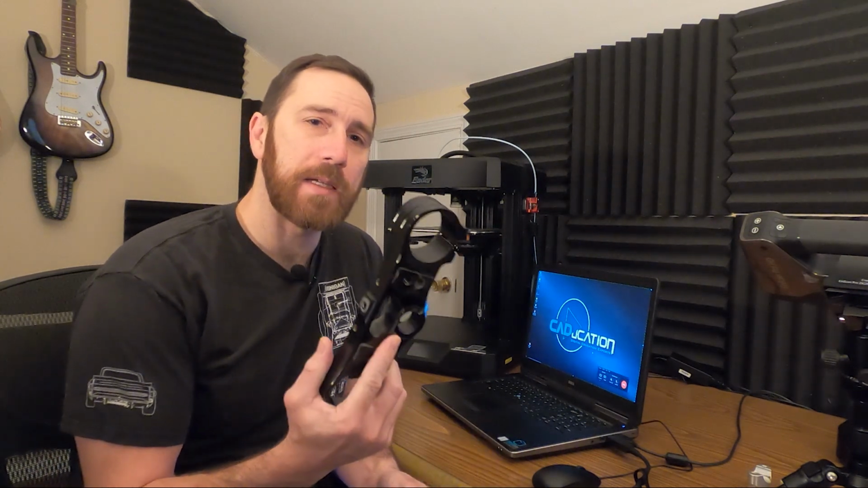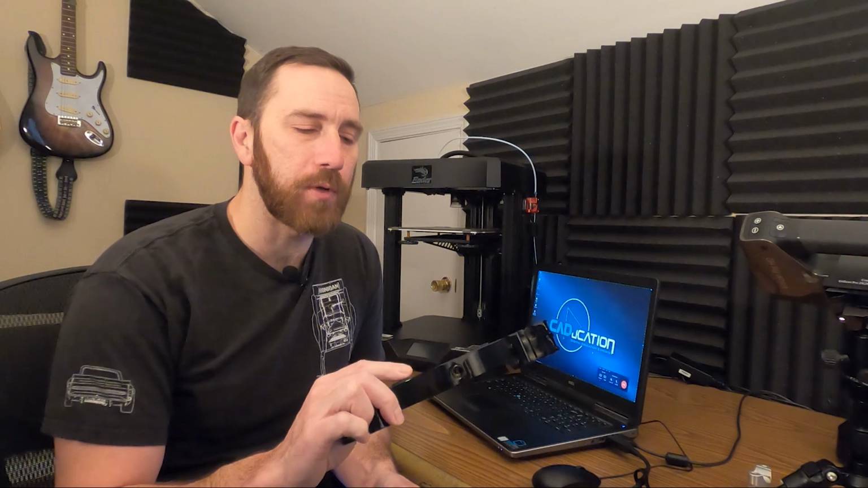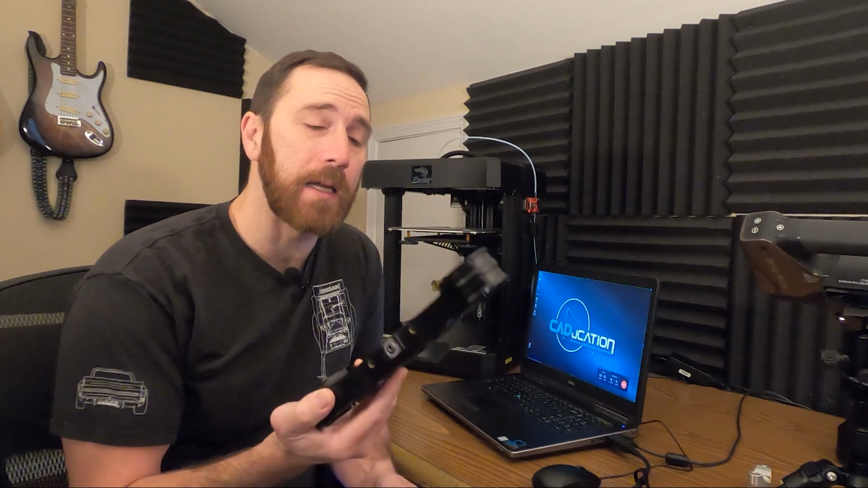But right now, all these parts came off the same bike. These were just spares that I had laying around. And I thought it made a good comparison to look at the different surface finishes. So the first part is the triple clamp. Now this is the upper triple clamp, CNC machined, black anodized finish.